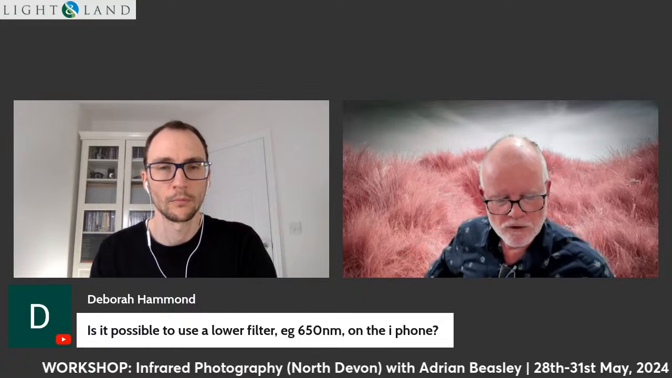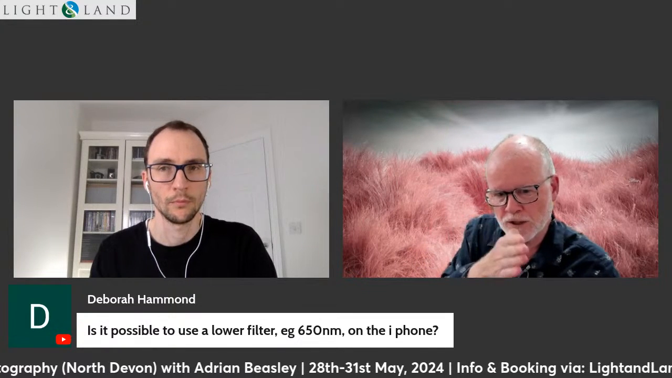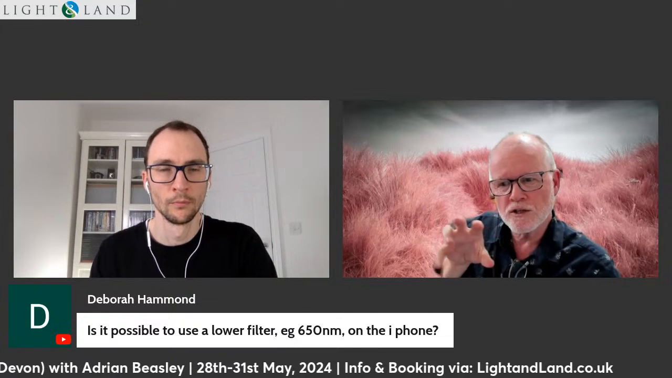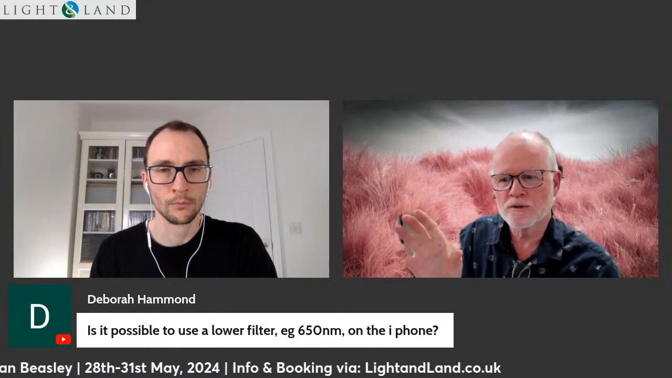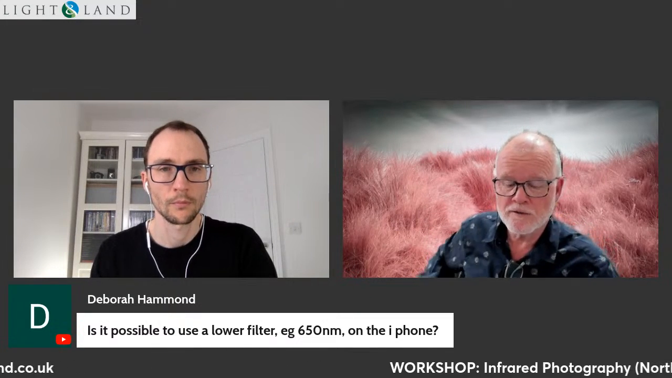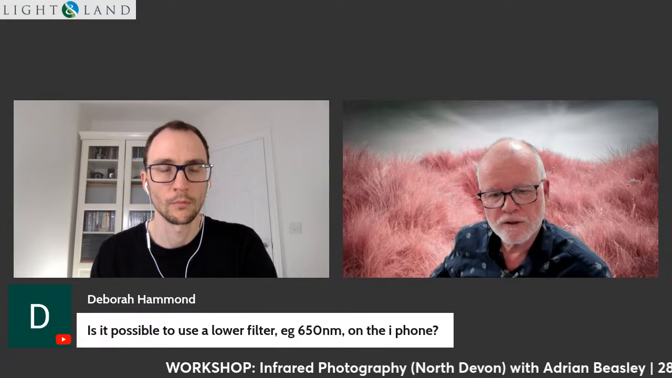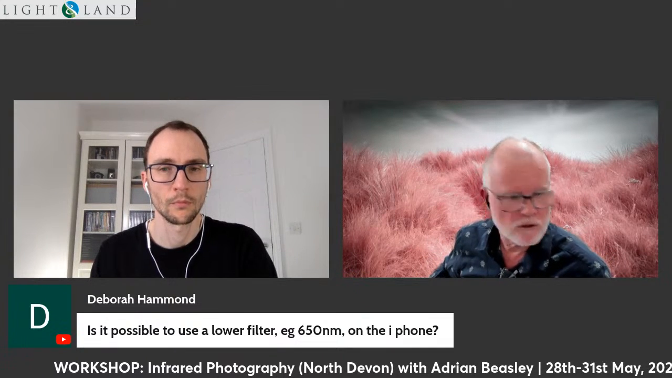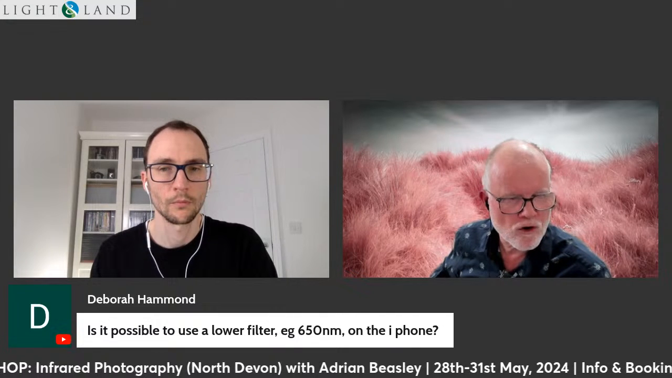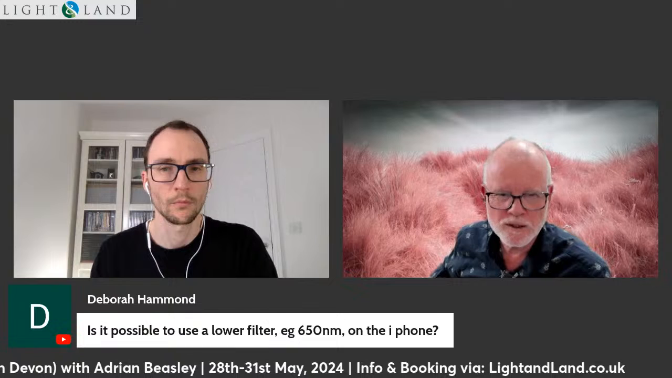I've played with it a bit. You get a different effect, but if anything, as you go further into the visible spectrum, you're diminishing the infrared element of it. So you're kind of trading visible light against the infrared, and you're starting to get back to more conventional imagery, if you like. But it does have a place, and you can go down to 590. I think you can get filters that low. I've got a selection of those. I've tried them and I don't get on with them that well at the moment, but maybe I just haven't spent enough time with them.